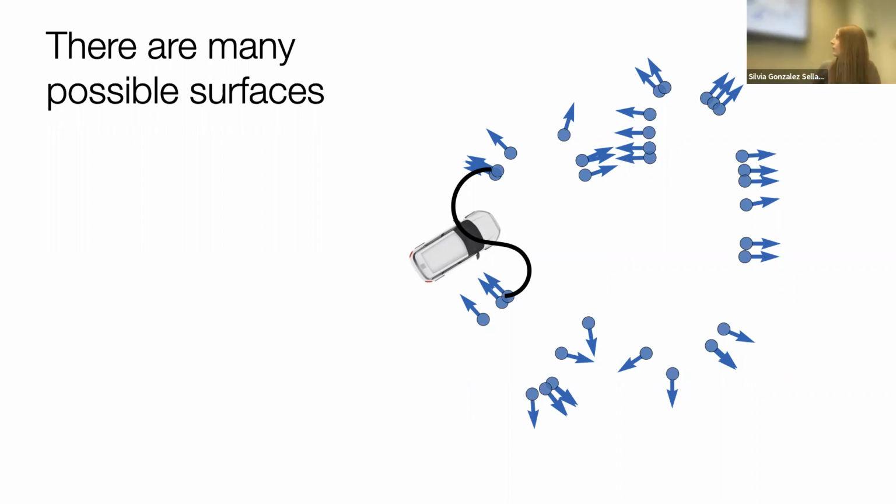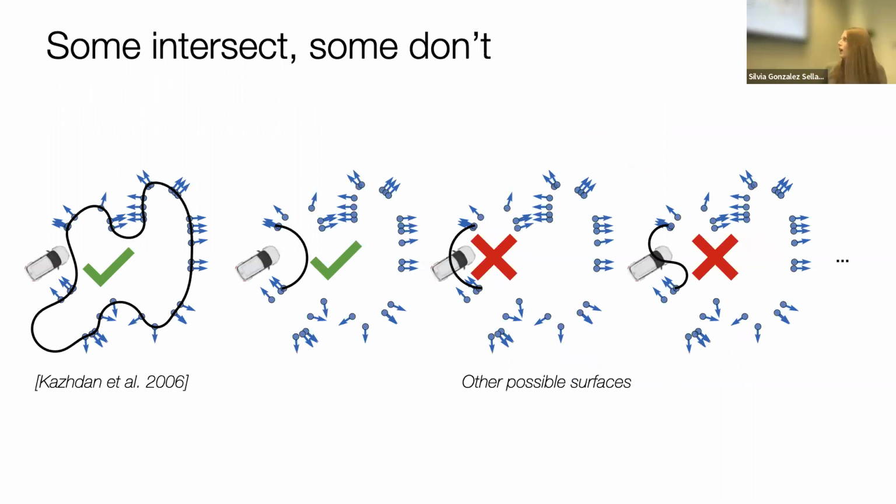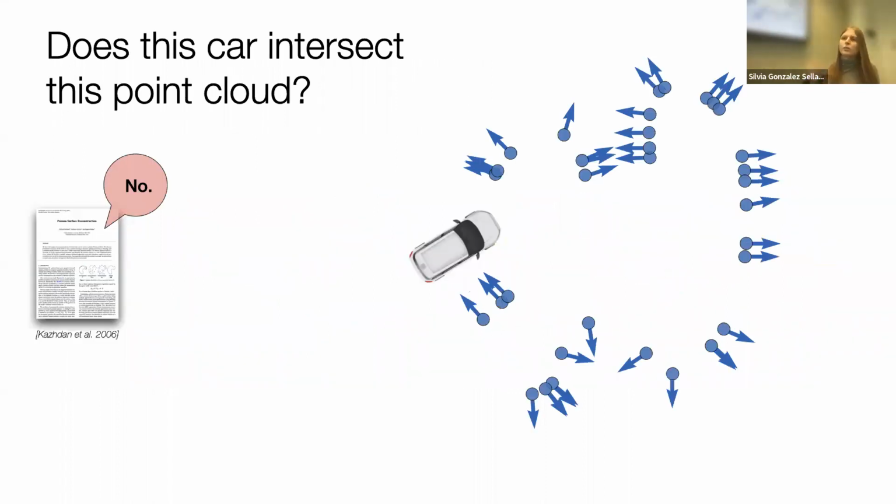So anyway, as I was saying, we have the car there. Poisson reconstruction told us that the car doesn't crash into the surface, but we decided that it's a bit of a scary conclusion to reach because there are many possible surfaces, since it's an underdetermined problem. Some of these surfaces will intersect the shape. Some of these surfaces will not intersect the car, right? So in a way, Poisson surface reconstruction by Kazhdan et al. is projecting to one possible surface and it would give us an answer for that specific surface.